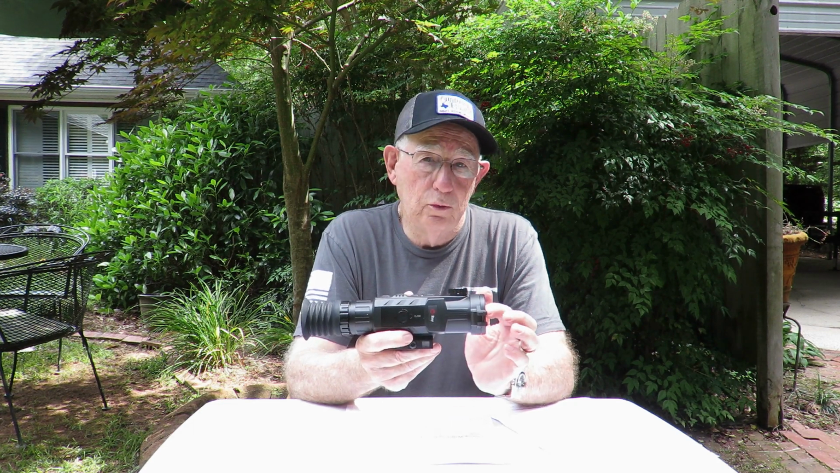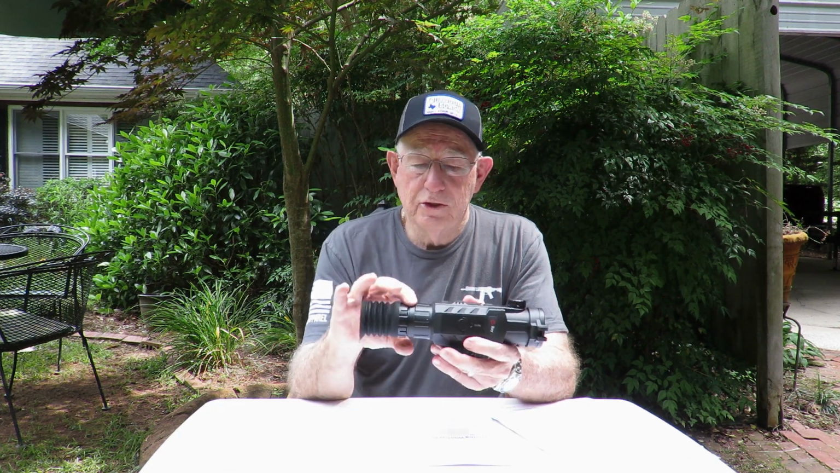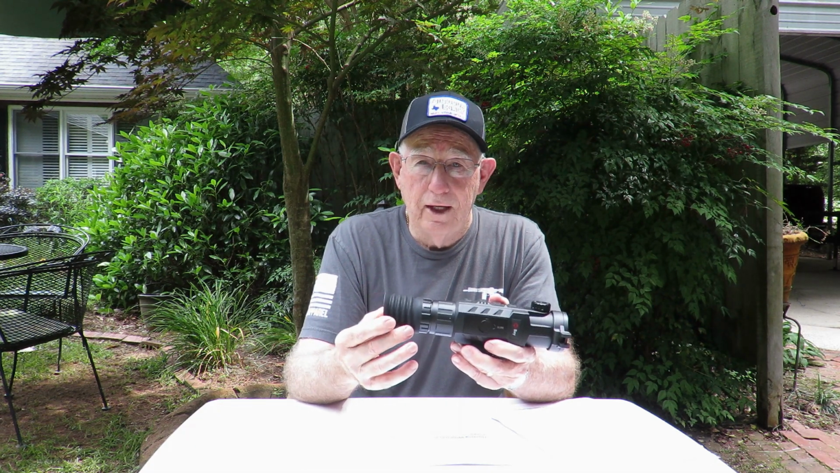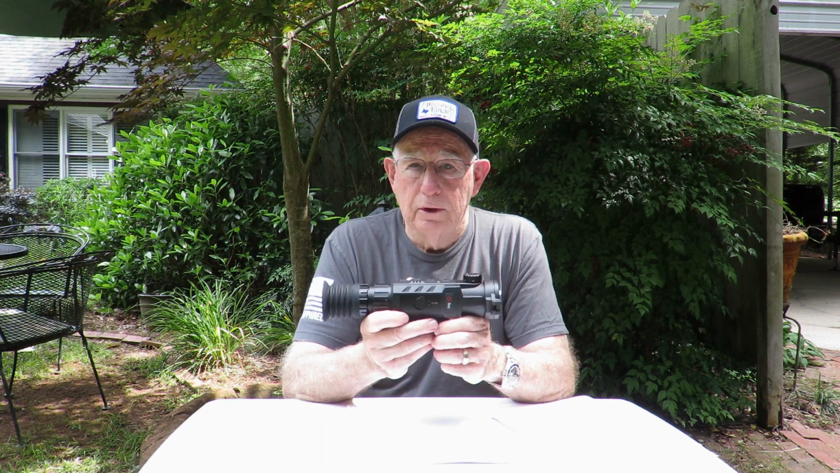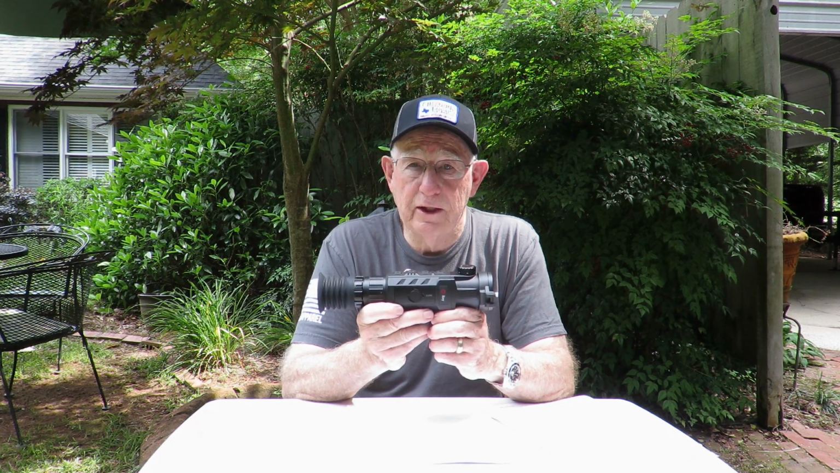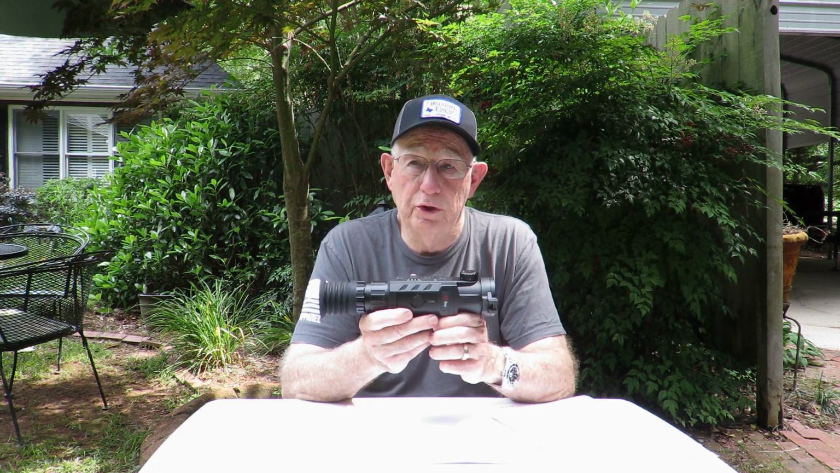It's got a 42 millimeter objective lens that is adjustable for distance. It has an adjustable ocular lens and a 1080 high definition display. The 12 micron processor gives the scope the capability to have a 4-power base magnification and still have a relatively wide field of view. The field of view is 33 feet at 100 yards.